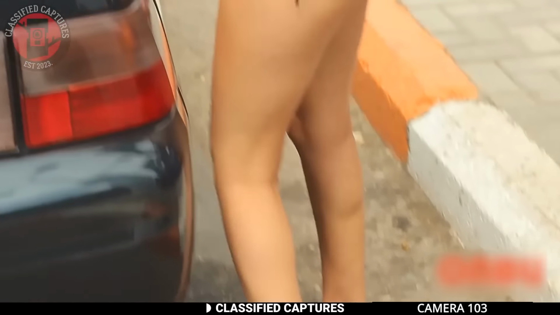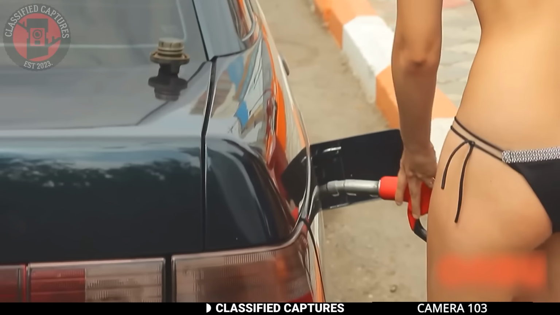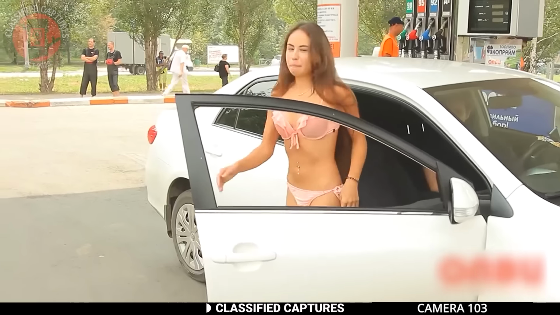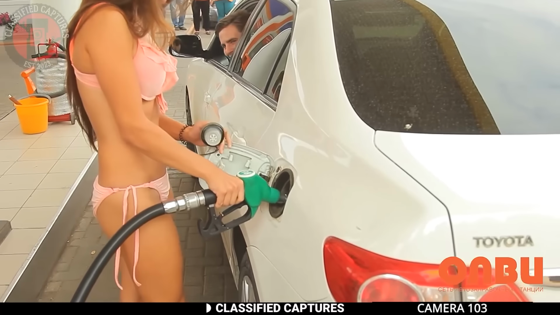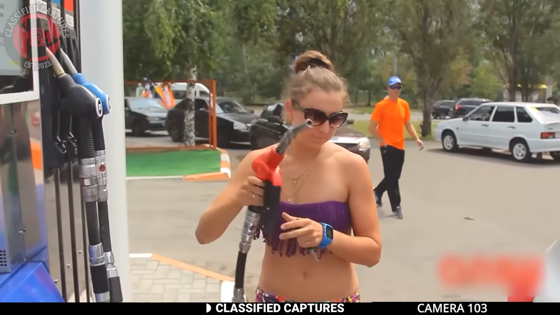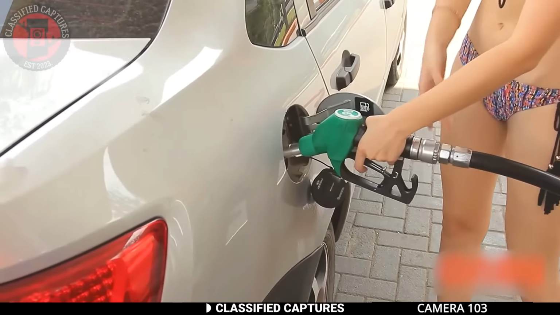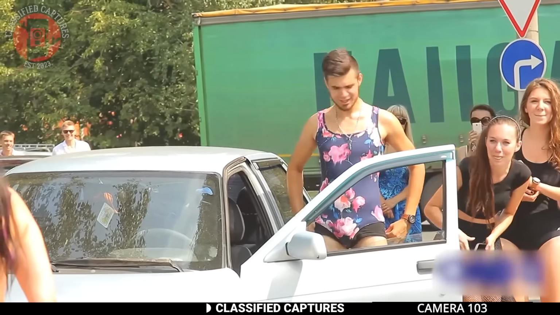This is a funny one from Russia. The gas station tried to run a cheeky promotion by offering free fuel to anyone who showed up wearing a bikini. The idea was to attract attention with maybe a few bikini-clad women for the publicity stunt, but things didn't go exactly as planned. Instead of women, a bunch of men showed up in bikinis, proudly strutting to the pumps